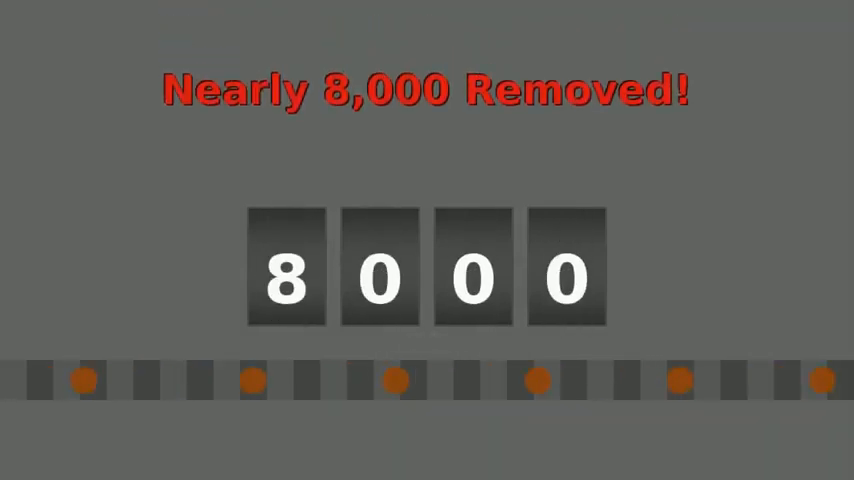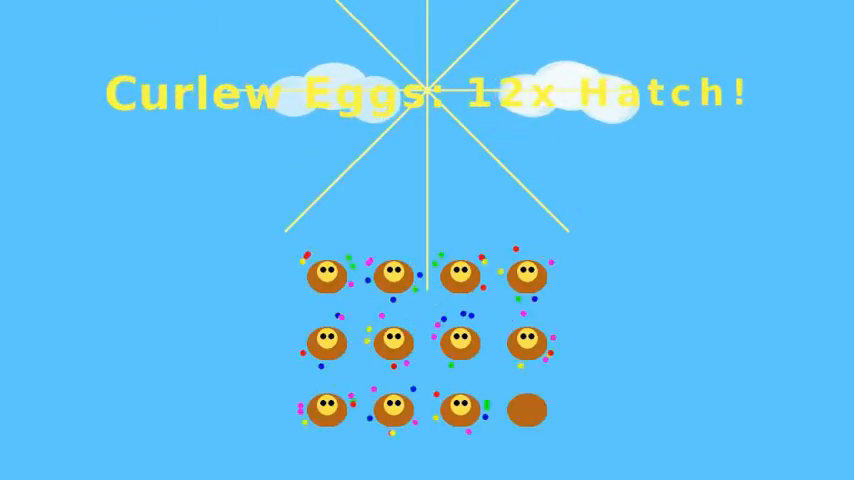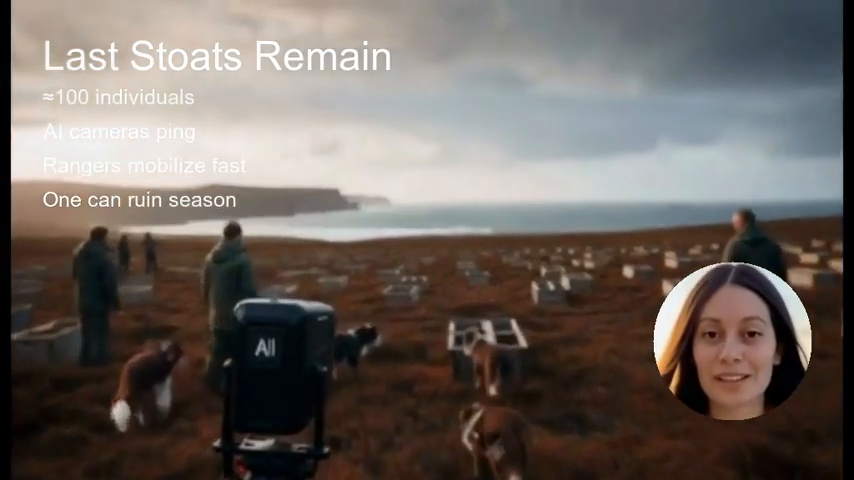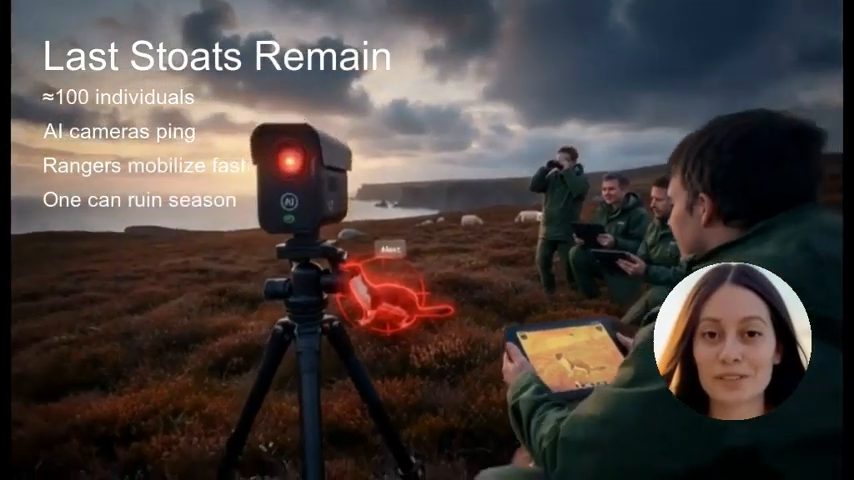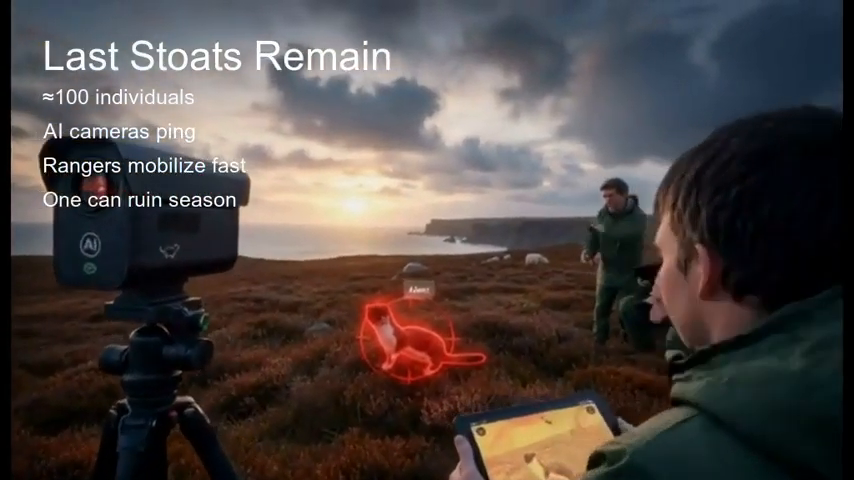Even now, an estimated 100 stoats remain, each one tracked like a needle in heather, with all eyes on it. Every alert matters. When that AI camera pings, rangers rush, because one remaining stoat can wreck a whole season's eggs.